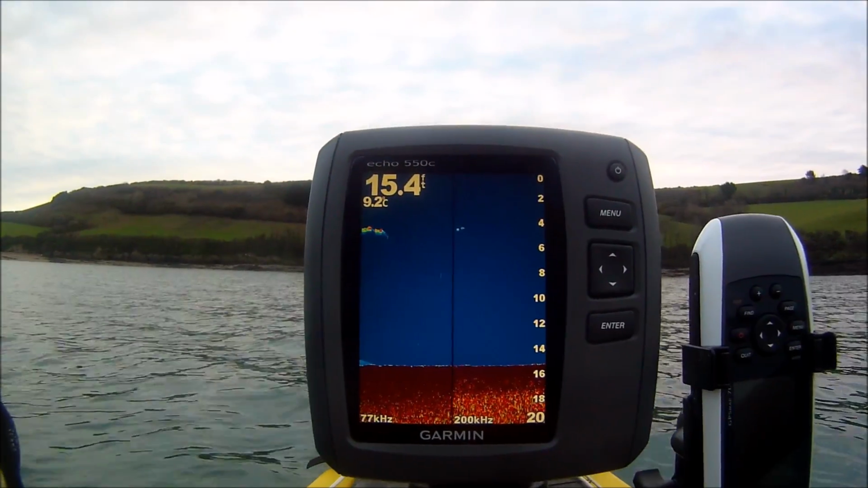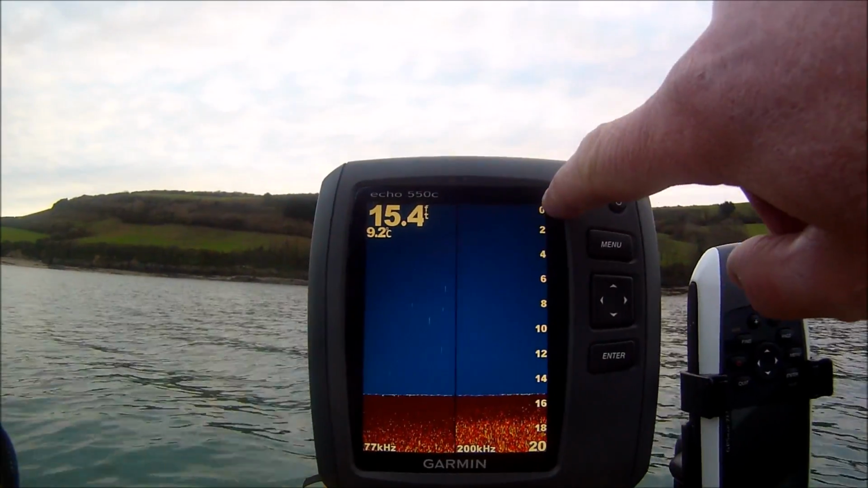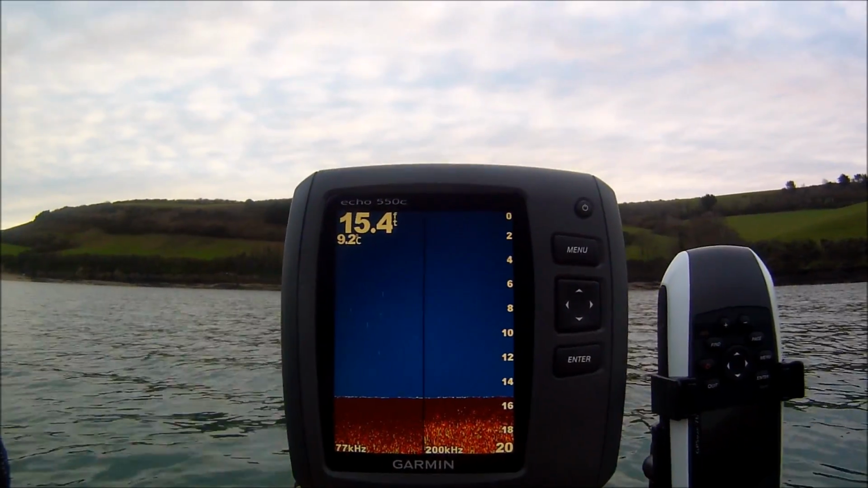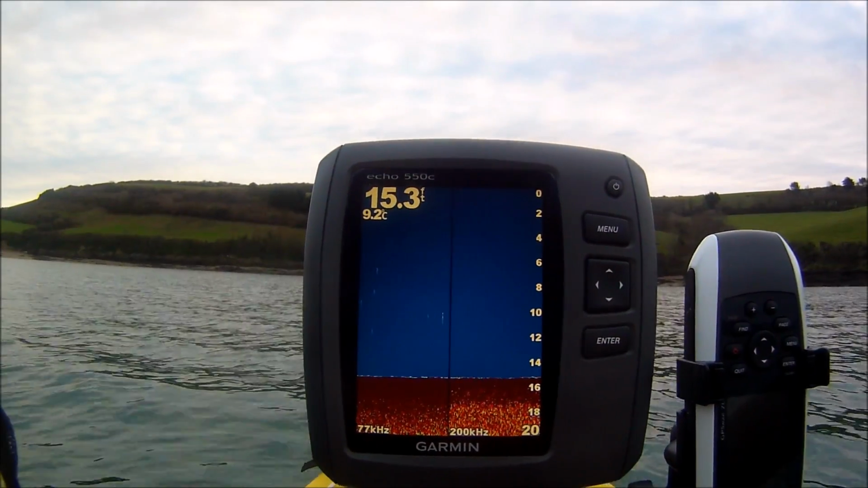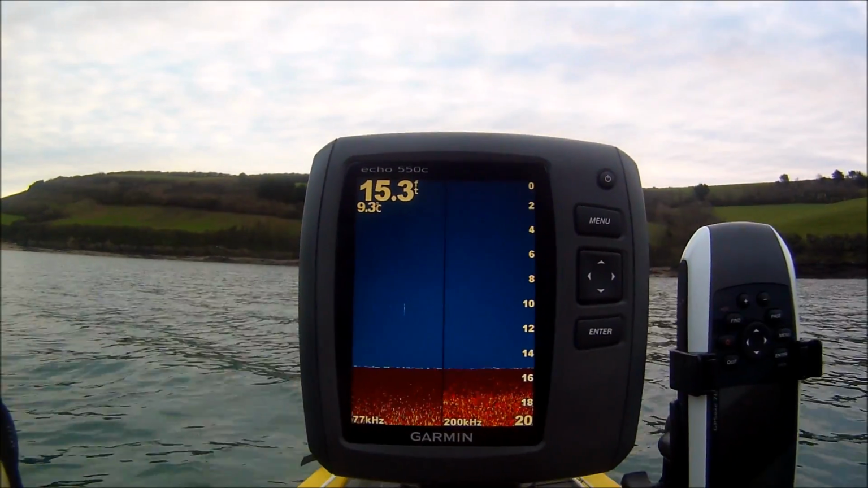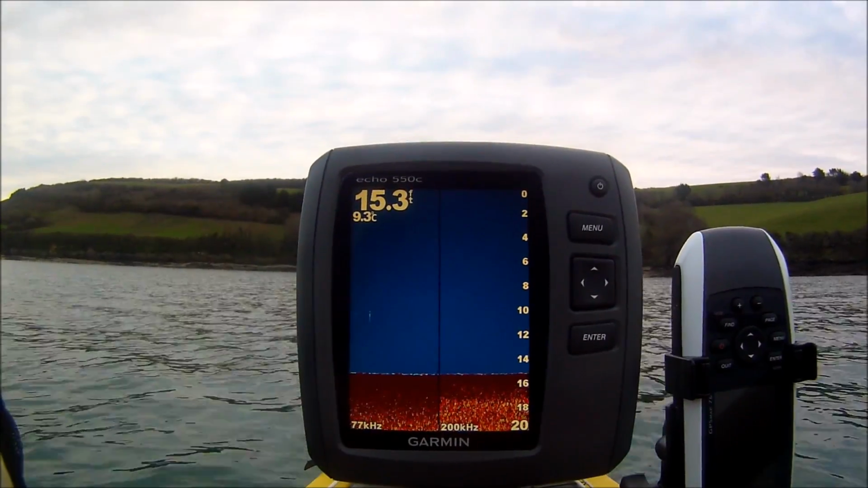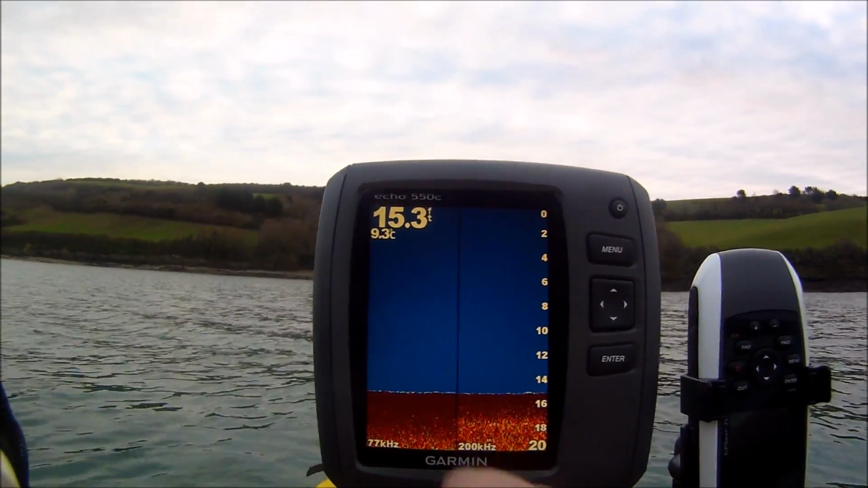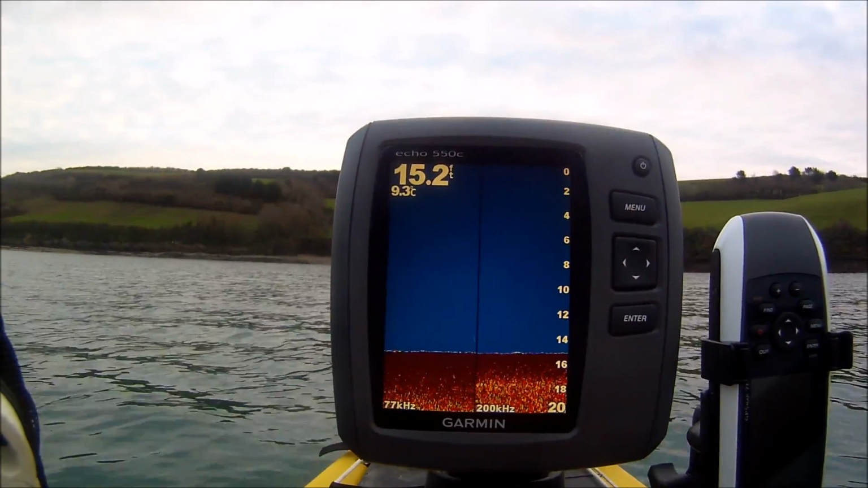And just to explain how it works with split screen, on the 200 kilohertz side, the right side of the screen is directly under the kayak, and anything to the left of that has passed under. And the middle line there is directly under the kayak on the 77 kilohertz side of the screen, and anything to the left of that has passed under. But both are showing the same thing on the screen. It's just that one side or the other will show more detail, and as we said before, the left side will give a wider view of the bottom.